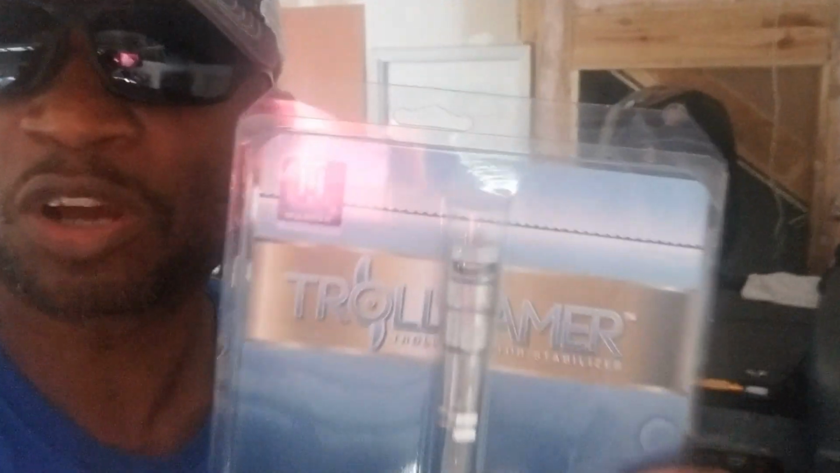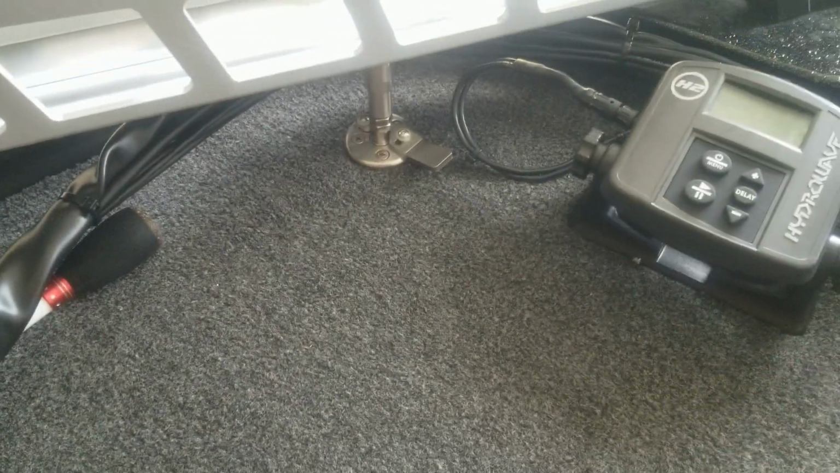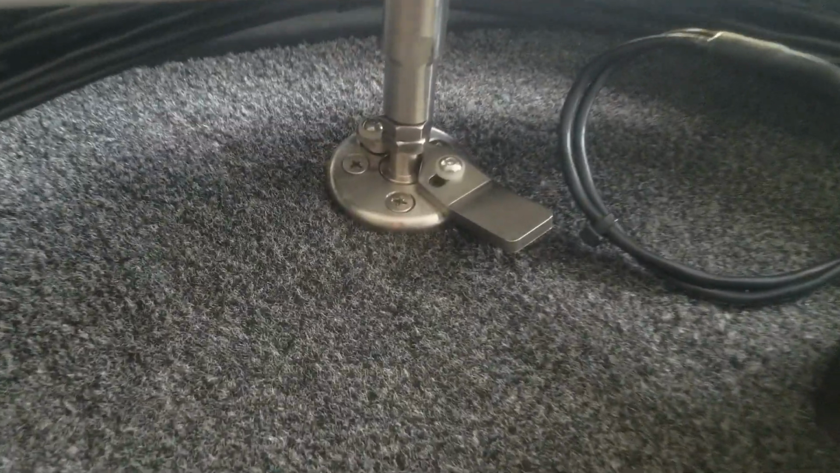This is it right here. It's called the Troll Tamer. It'll secure the trolling motor in place, so once you pull that thing down and stow it, it'll lock it in position for you and prevent it from bouncing around, because that has been known to break some of the components within the trolling motor itself and to loosen up the screws and things like that over time. Got it cleaned up and ready to go. All right, there we go, fellas.